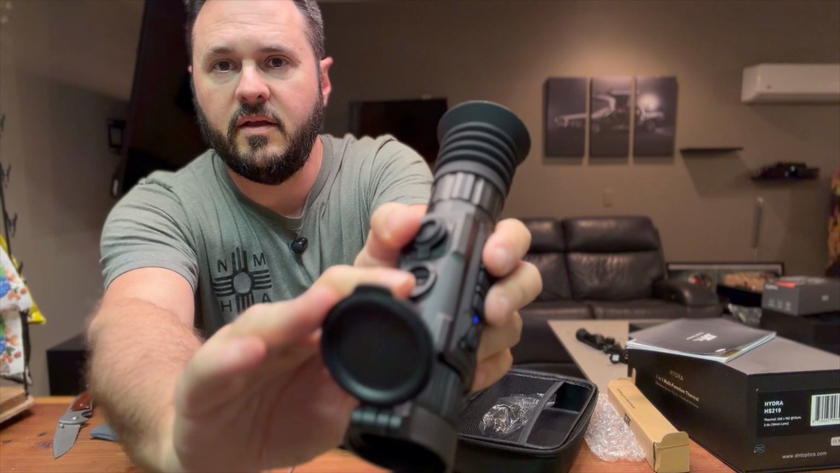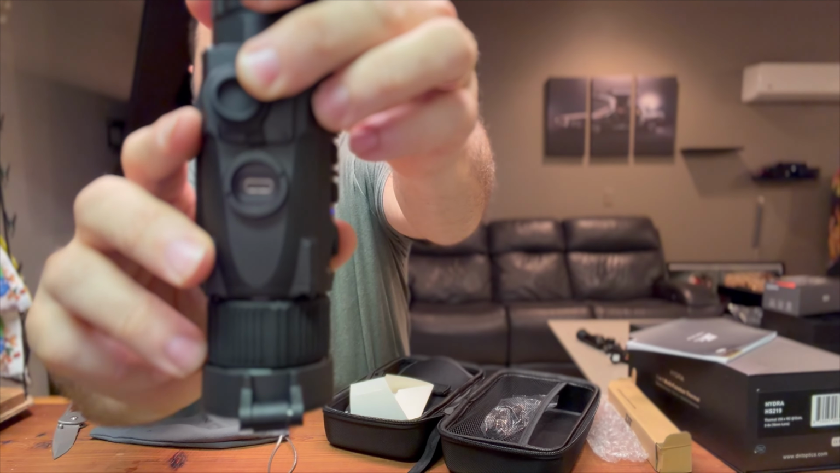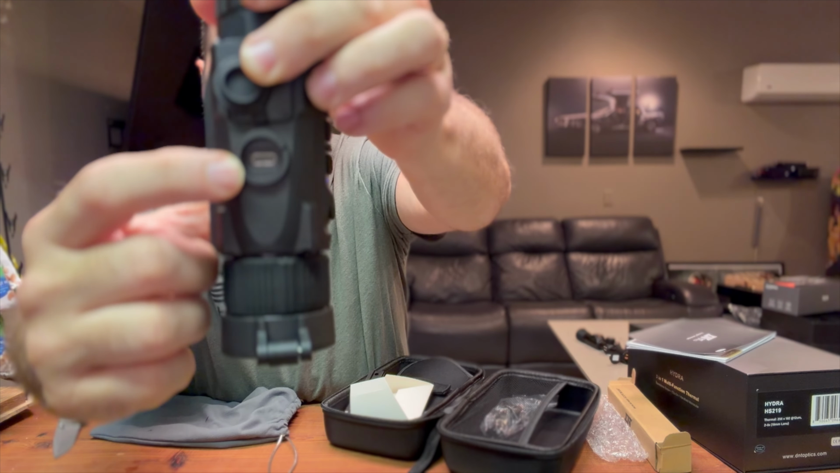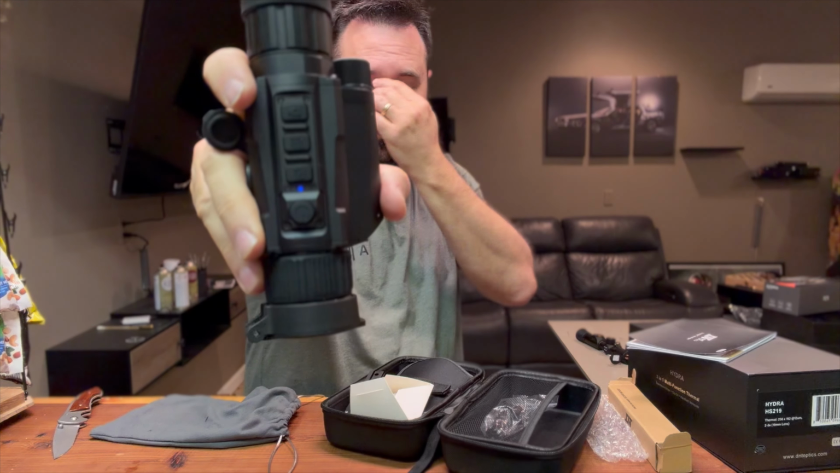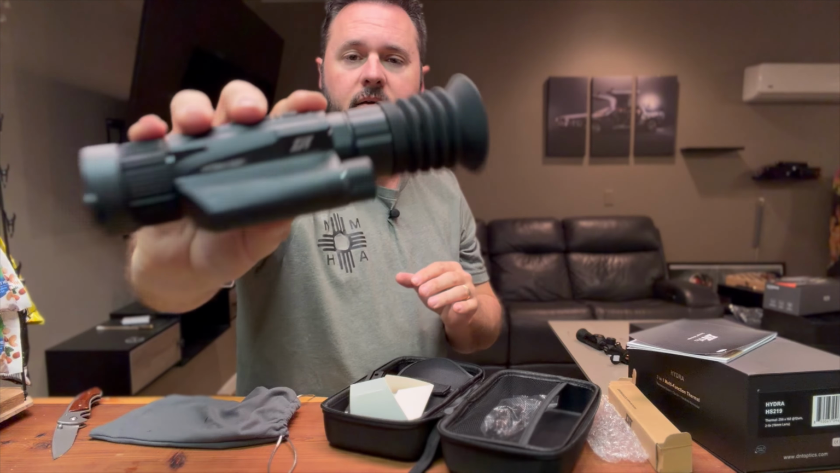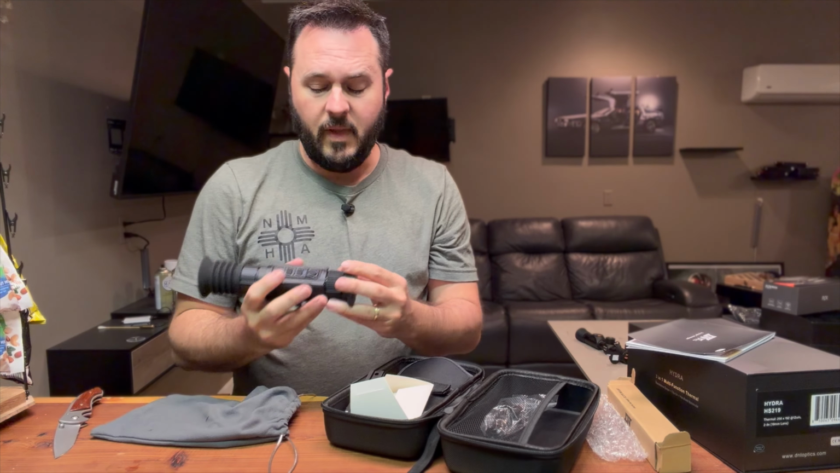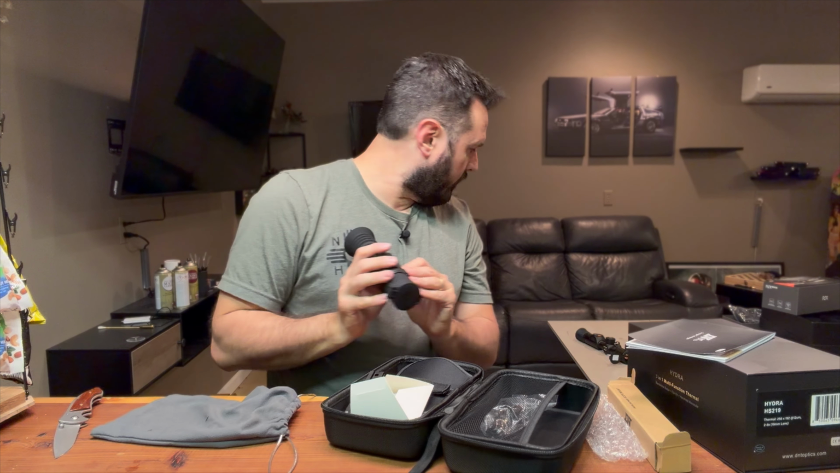There's the USB-C. Here's the top of it. Here's the side. Man, this thing is teeny tiny. I am shocked at how small this is.